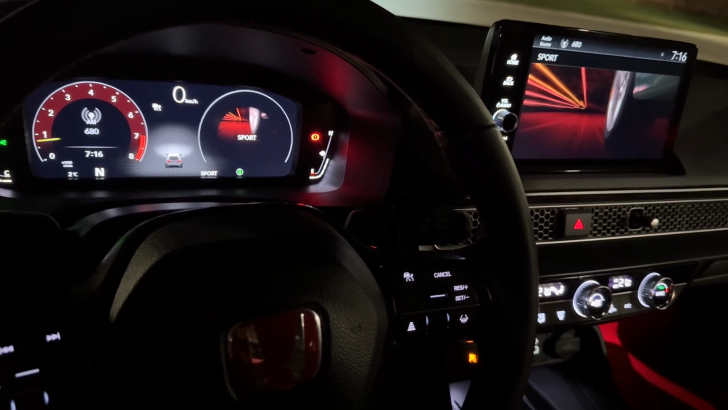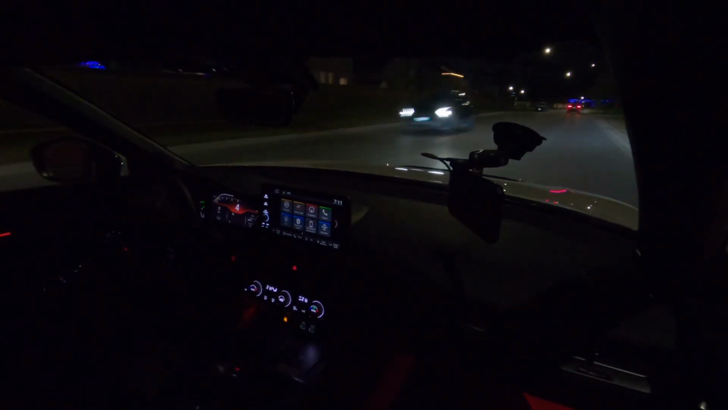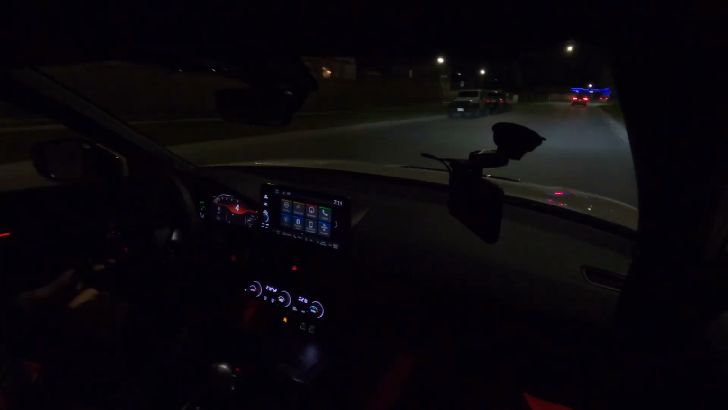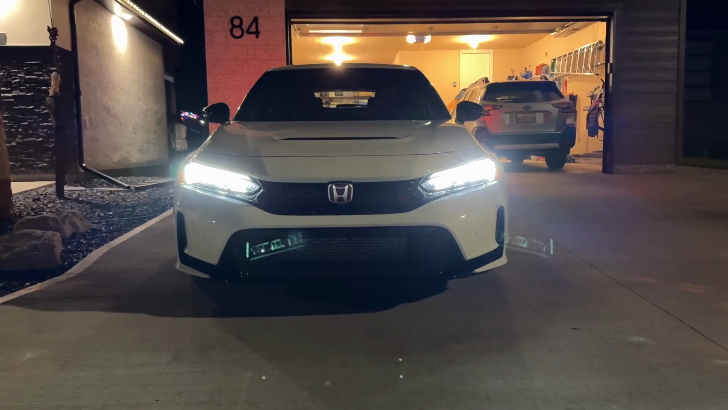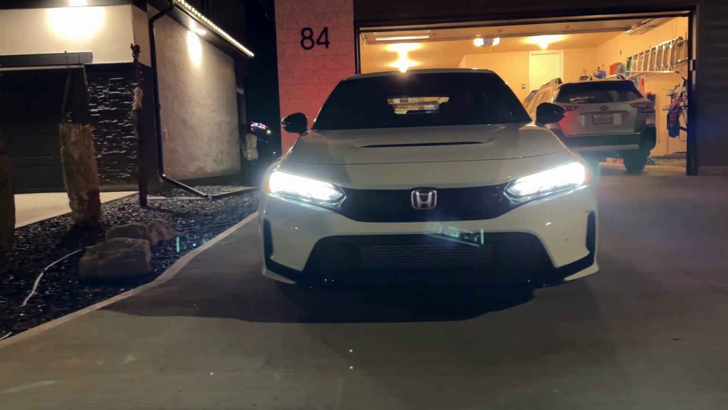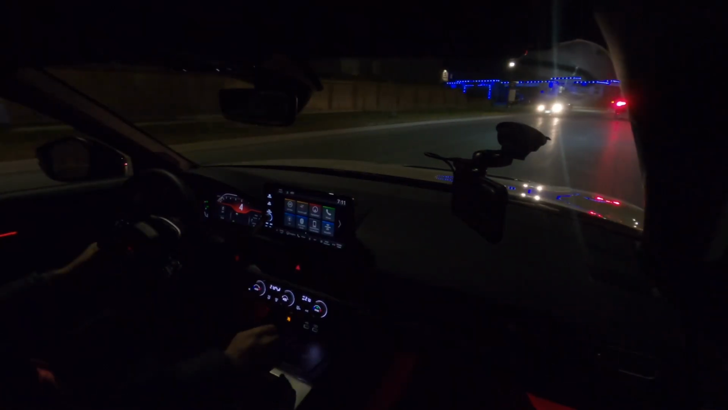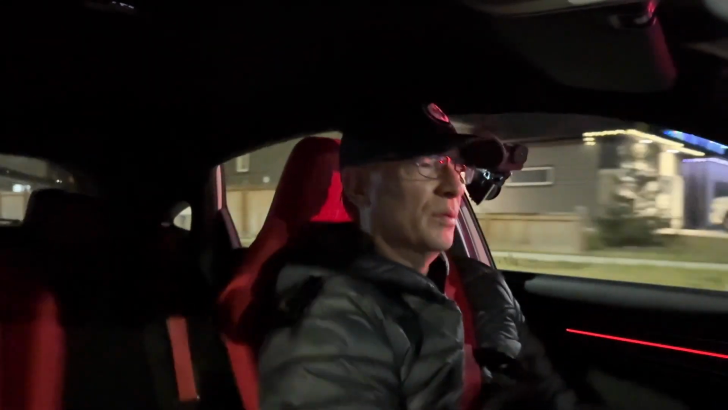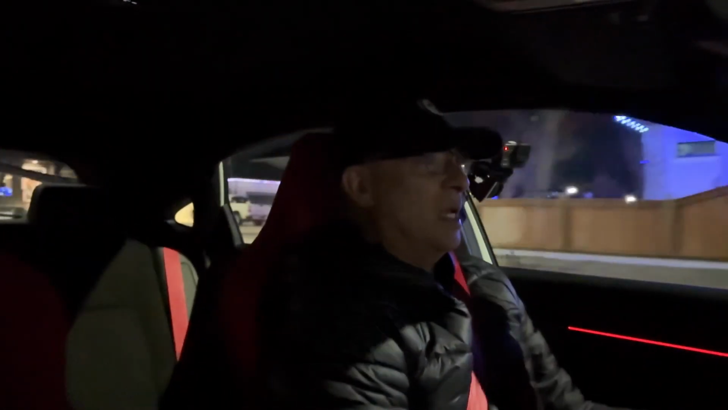But the lights are great. There are two LEDs on each side, which confuses some people. They think your brights are on, but when you do turn on your brights, the third LED in the middle turns on as well. So it's a whole bank of lights, and those are pretty good. But really, the low beams, I can't complain about them at all.